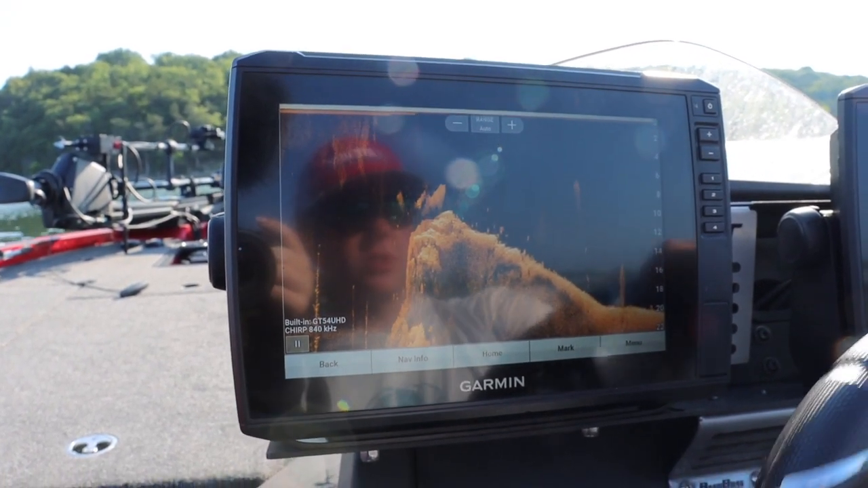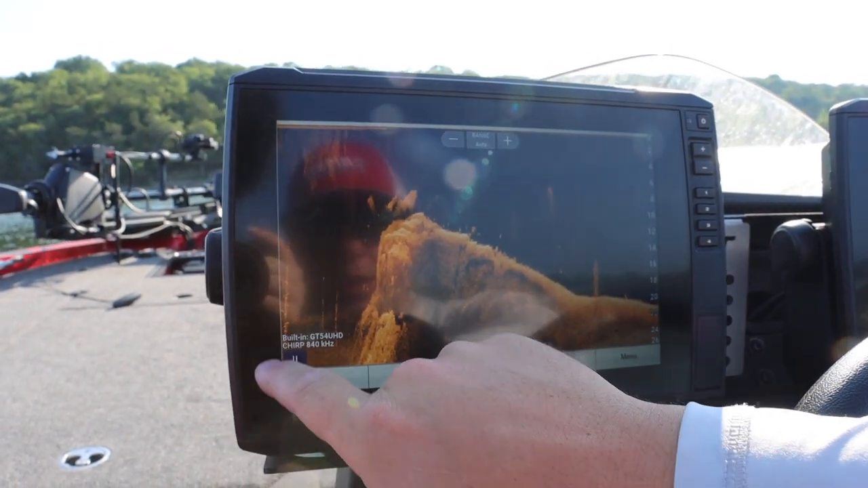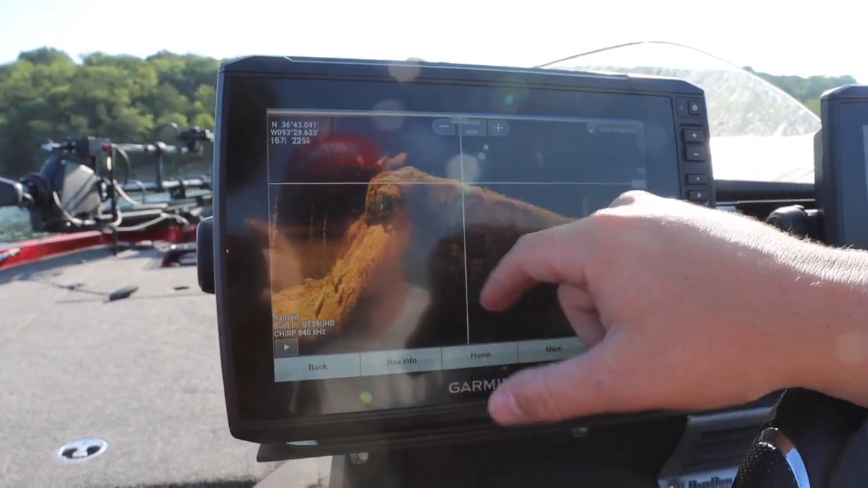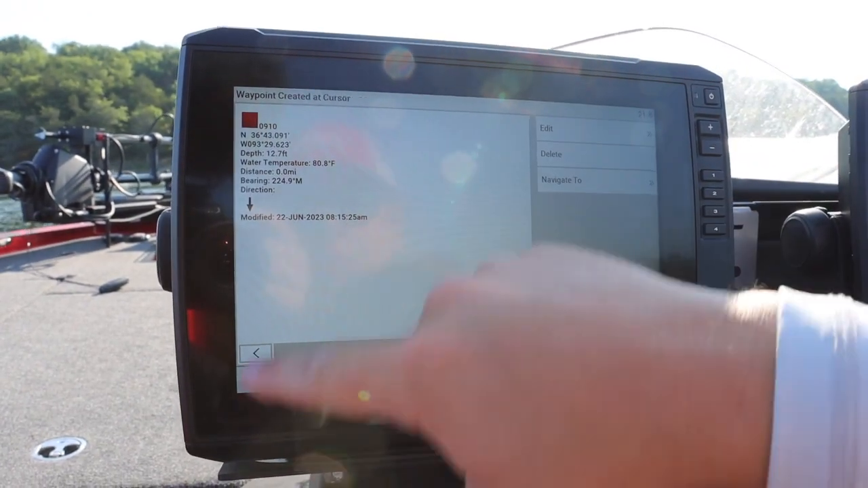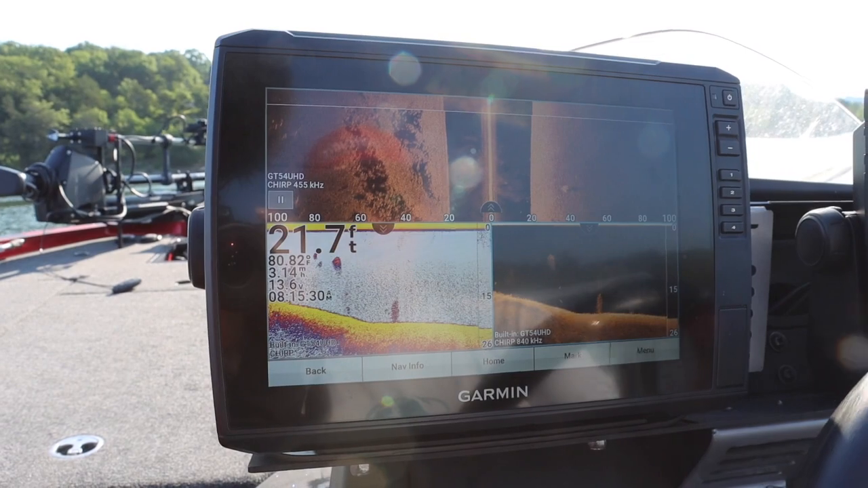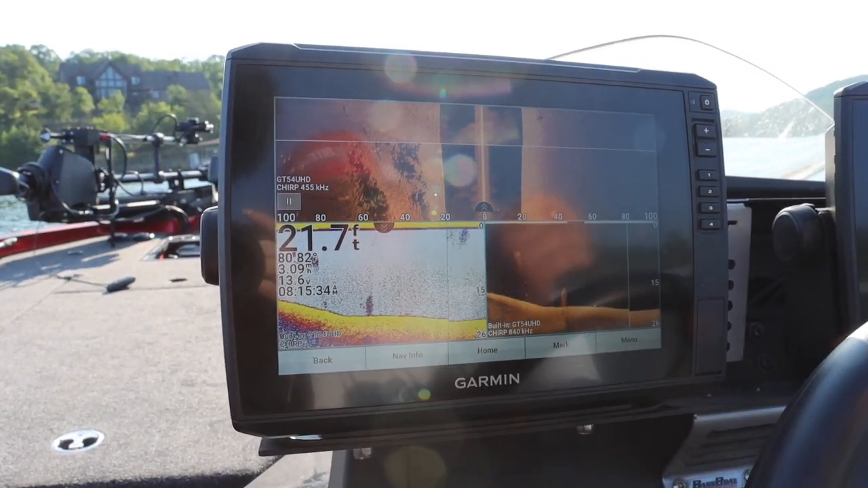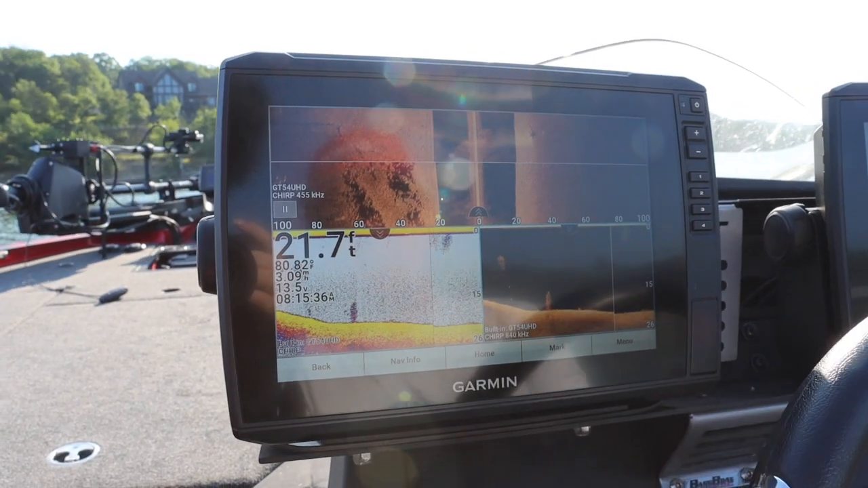So what we're going to do now is we're going to stop. We're going to get our boat in the correct position. We're also going to hit pause here on our Garmin, click on those fish, and we're going to add a waypoint. So we're going to be looking for 910 when we get up there. That's going to allow us to really look and see exactly where them fish are and pinpoint them exactly. So let's jump up on the front deck and get a look at them.